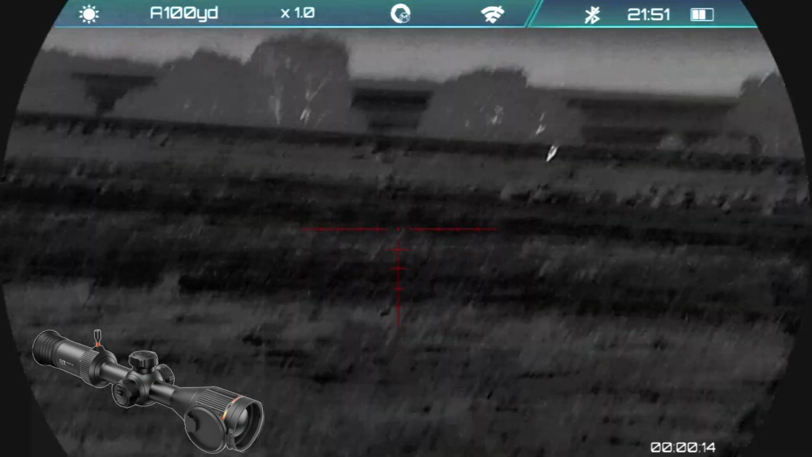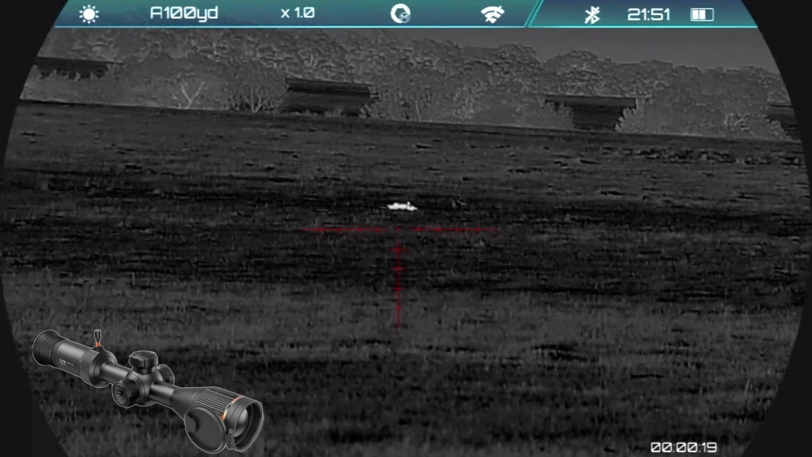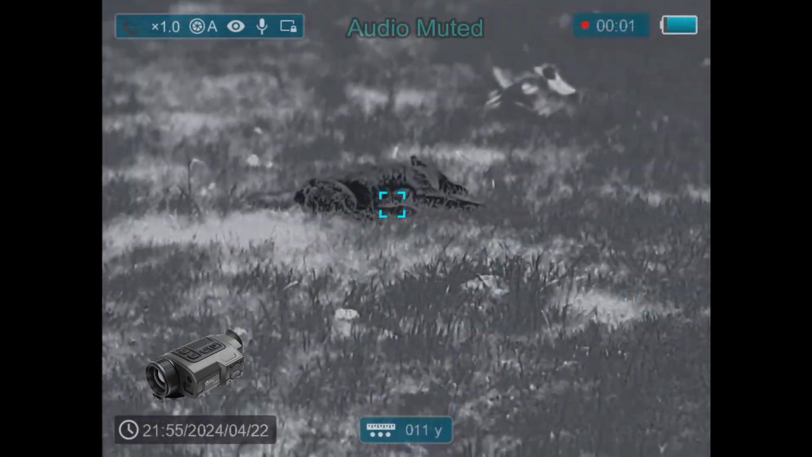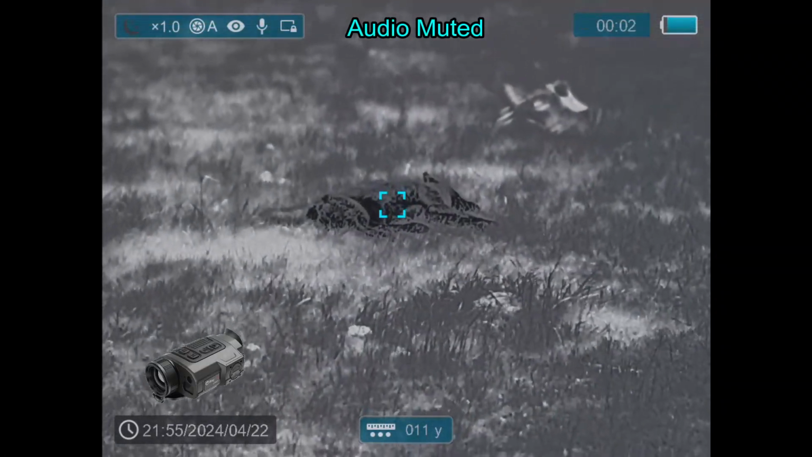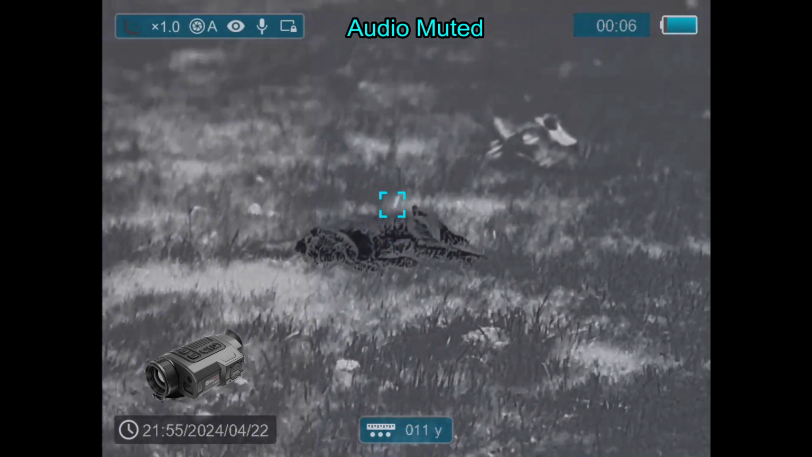Nice shot, and she is down. And the other one takes off for the hills. Now, I called her a she. That's, of course, known after the fact. At this point, I'm just checking to make sure the coyote is down and done.